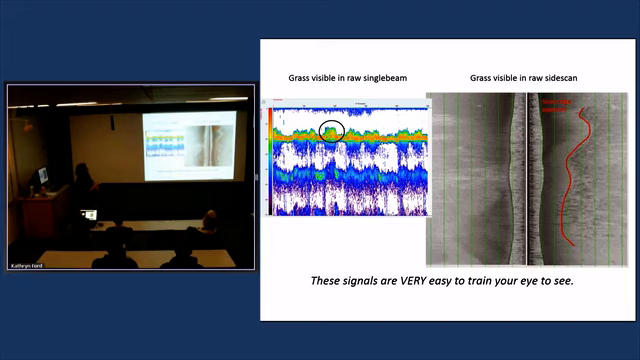And here's just an example. This is single beam, this is the Biosonics data. Here's no eelgrass, there's some eelgrass, no eelgrass, eelgrass. Here on the side scan, in the middle is the water column, and then off to the right, this shaded pattern is eelgrass.